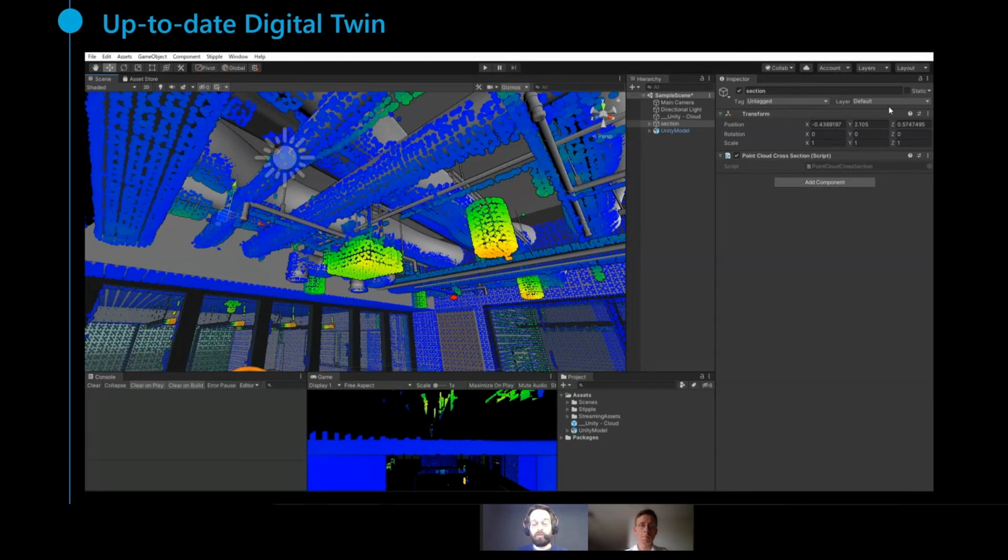There is also another use case, when you want to have an accurate and up-to-date digital twin. When you build your facilities, maybe your digital twin will be accurate and up-to-date. But when your factory evolves, you might have some contractors that add some pipe somewhere, or you might need to move some machines someday. And it's very difficult to maintain the accuracy of your digital twin.